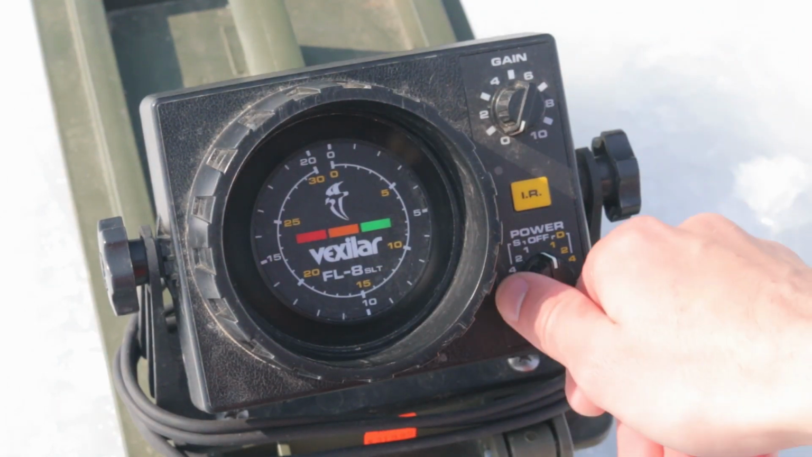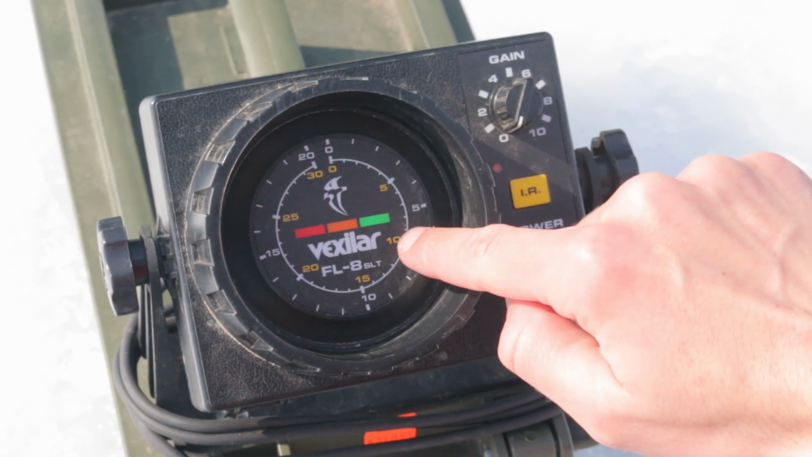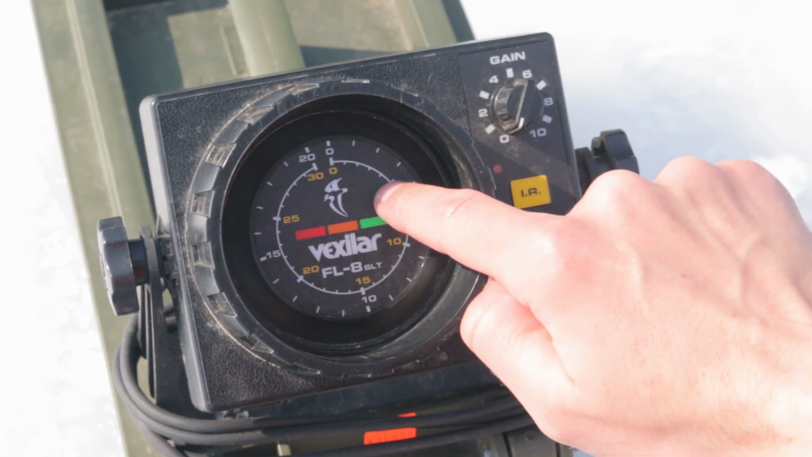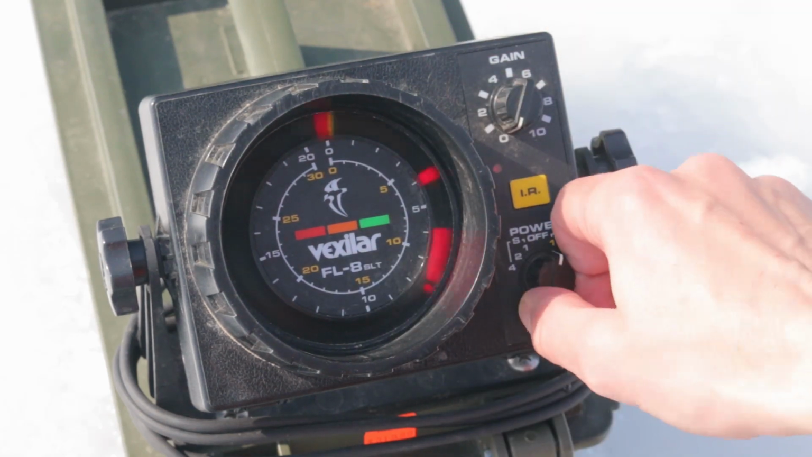And the same thing goes for yellow. So if you switch to 1 yellow, you're going to be reading the yellow numbers. So 5, 10, 15, 20, 25, 30. Switch to 2, all these yellow numbers times 2. Switch to 4, all the yellow numbers times 4.